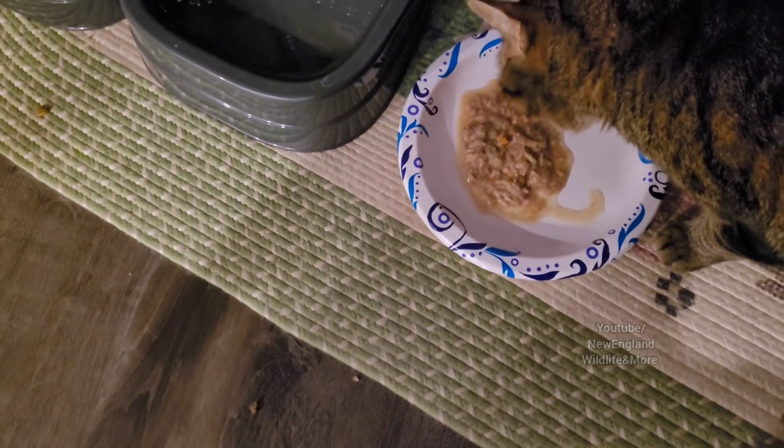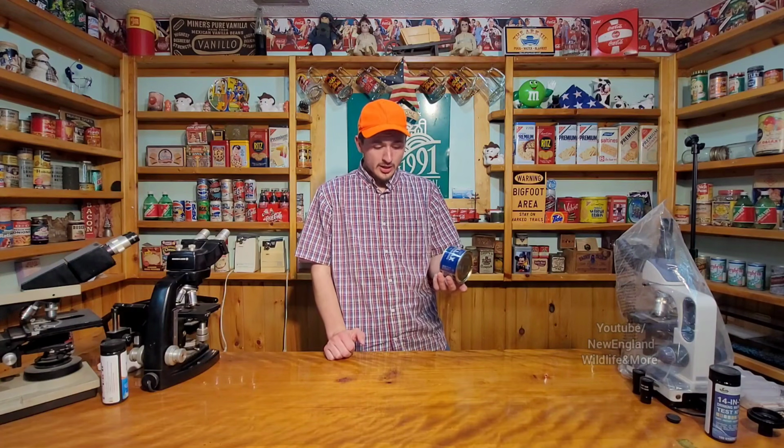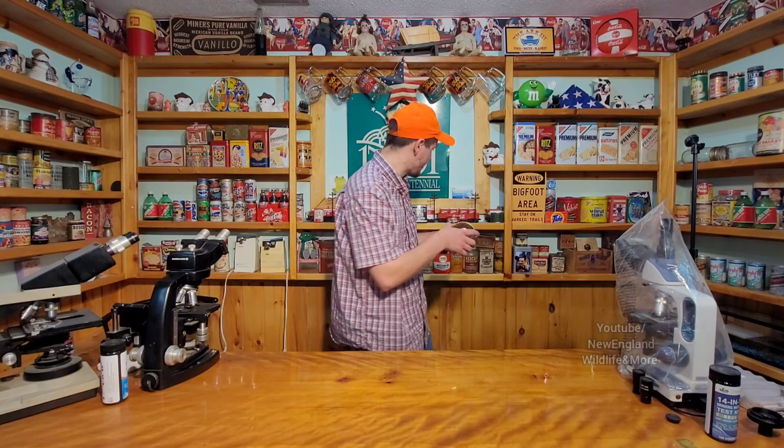Cat just didn't like the fish. It smelled too bad. Alright everyone, so the house stinks. I don't think this is gonna go away for probably a day or two. And tonight I gotta work on getting rid of the smell. At least the can doesn't smell much like anything anymore.